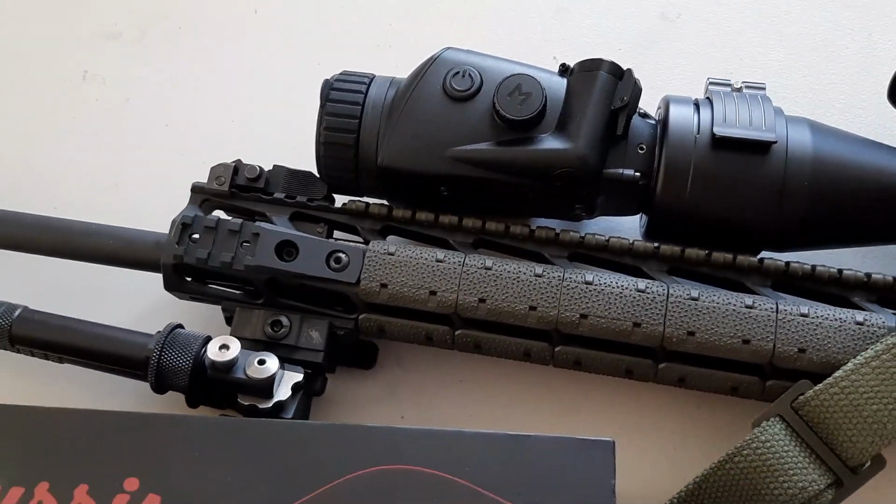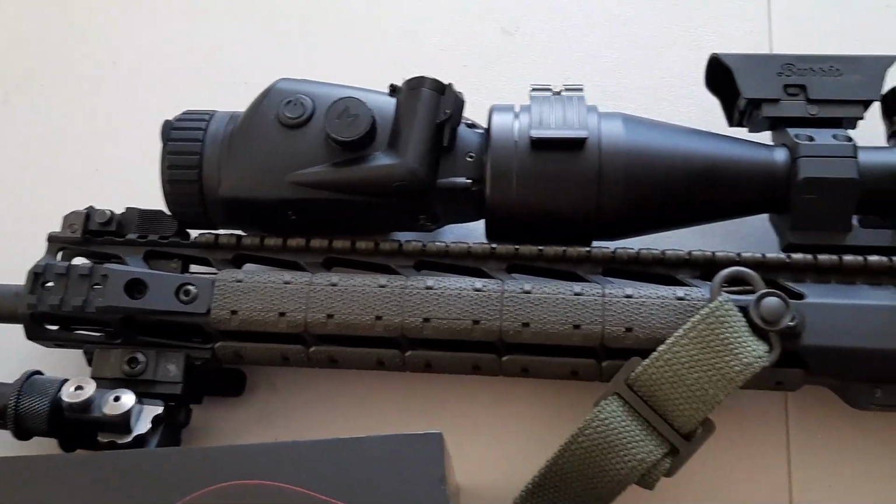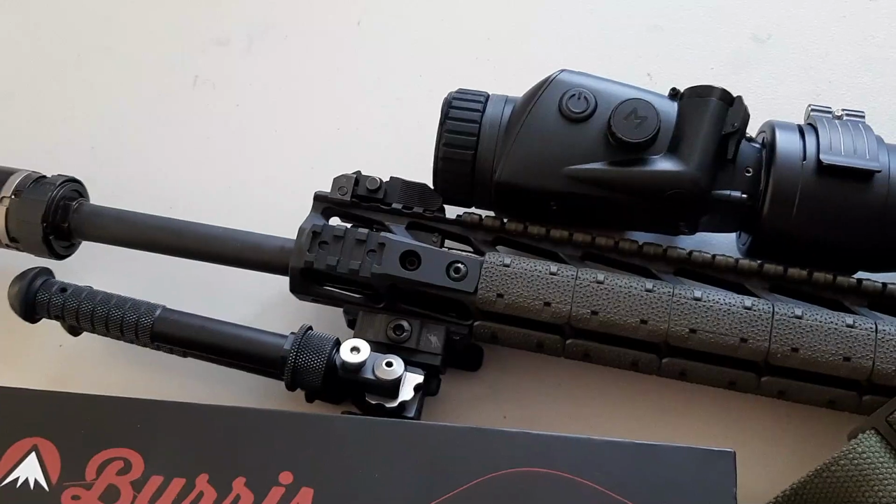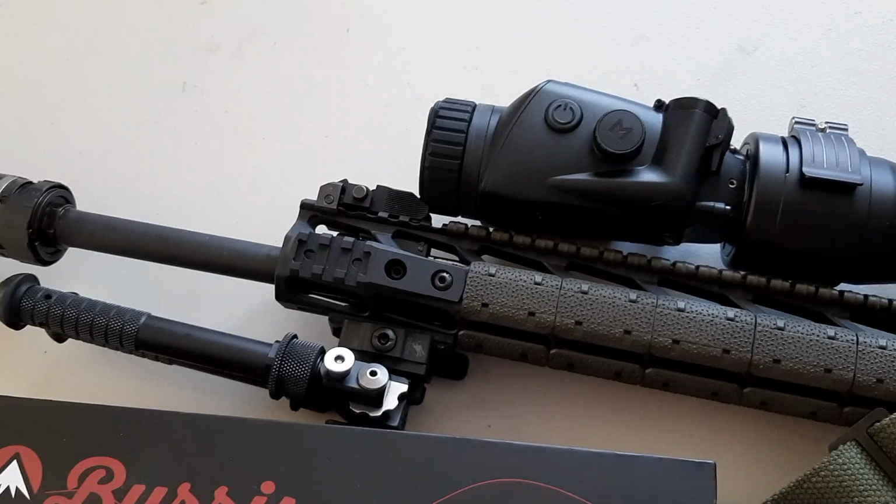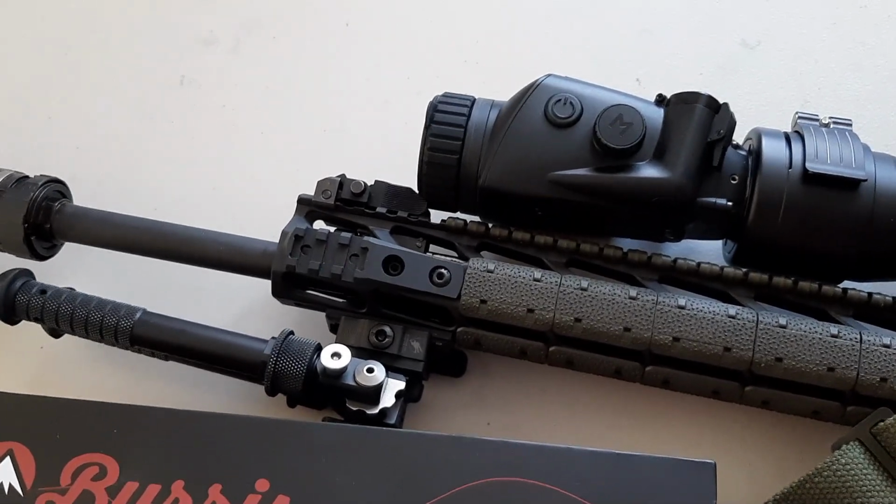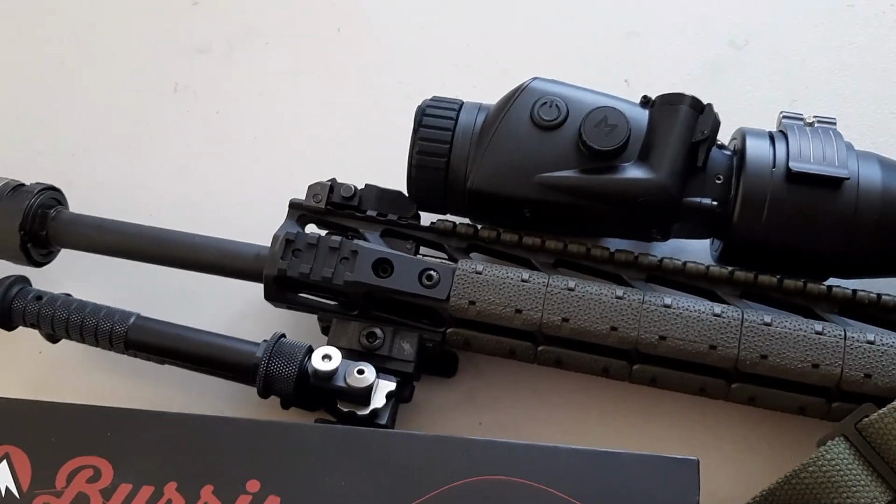They have red, they have green. I like to use red actually when I want to preserve my night vision. In certain situations, you'll find that different colors will show the target better. So, sometimes the white hot may be better than the blue hot or the red hot or whatever. So you just got to play around with your palette.